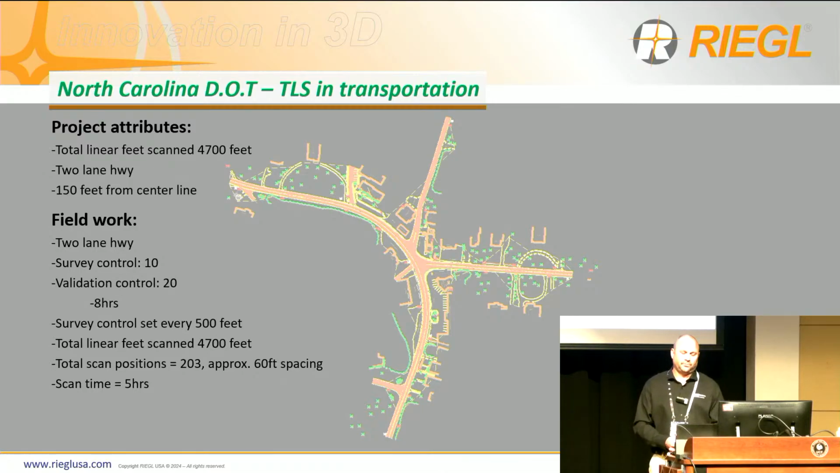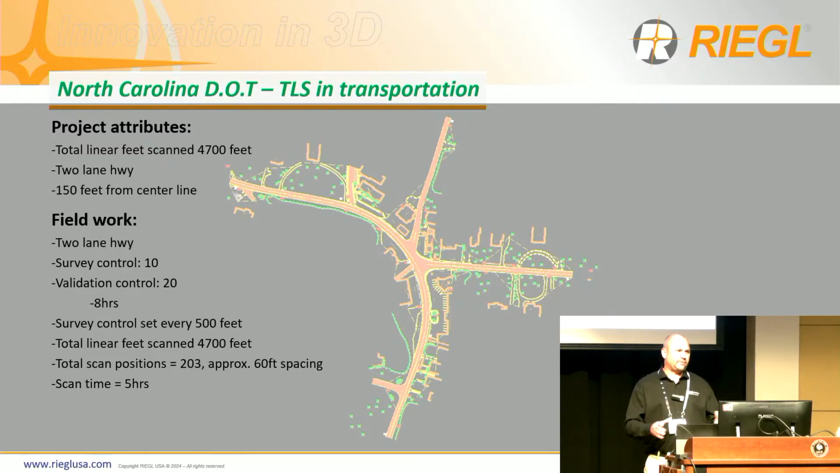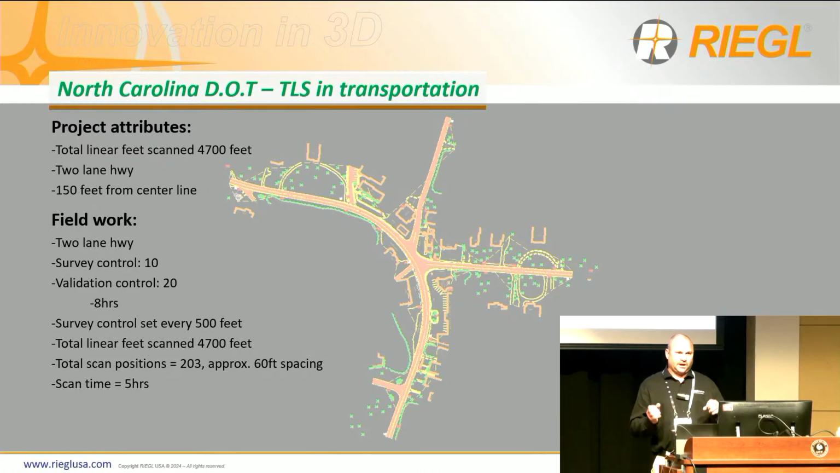On this job, it was like 2.5 hours from our office. So we left the office knowing that we're going to have a long day. We're not coming back till we finish. We got the conventional guys going on the scan control, and then me and Nathan, who's here with me, started scanning. We scanned approximately every 60 foot.